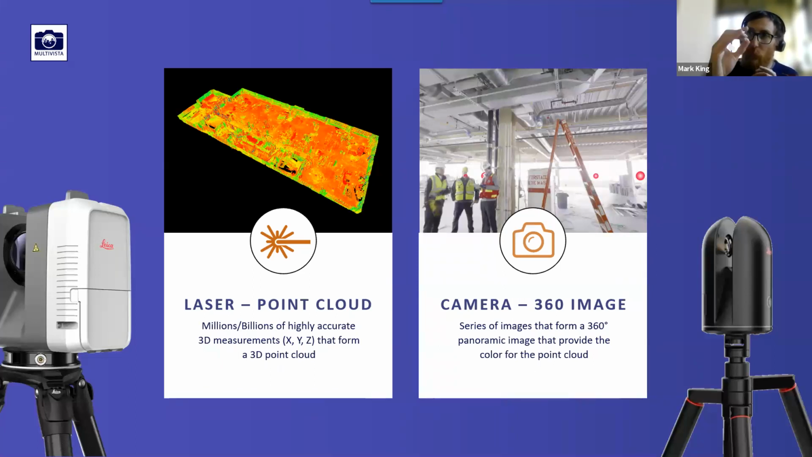Rather than doing it just once, these scanners scan hundreds of thousands, if not millions, of times per second. They rotate and fire out an invisible laser, measuring millions of points a second, and in a matter of minutes can capture a full 360-degree picture. That's the picture you're seeing here. This is essentially a point cloud created from millions, if not billions, of 3D measurements.